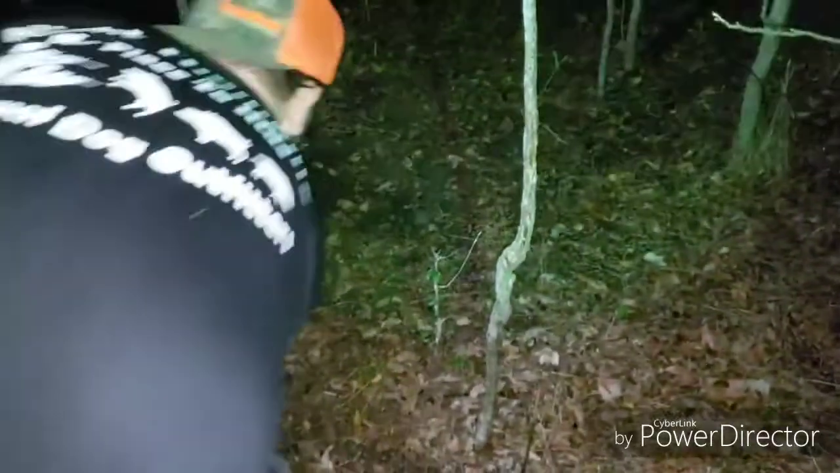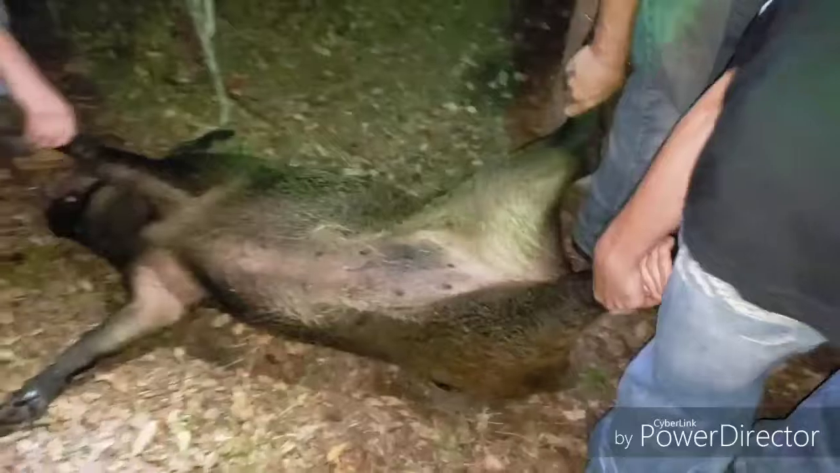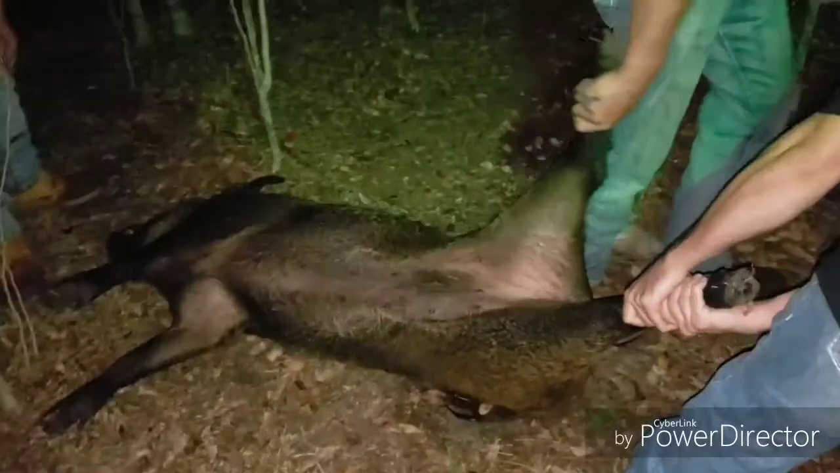Go that way, Chris. No, this way. No, you're straight out that way. You're actually better at going that way. See what you got. Oh, shit. That's a big one. That's a big one.